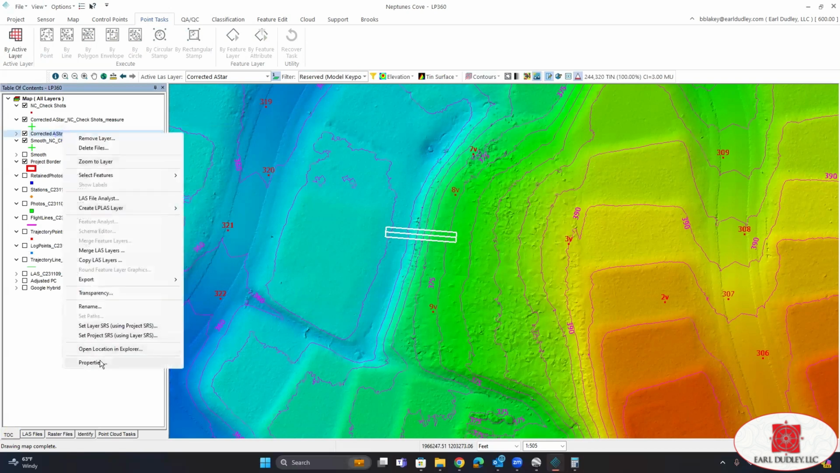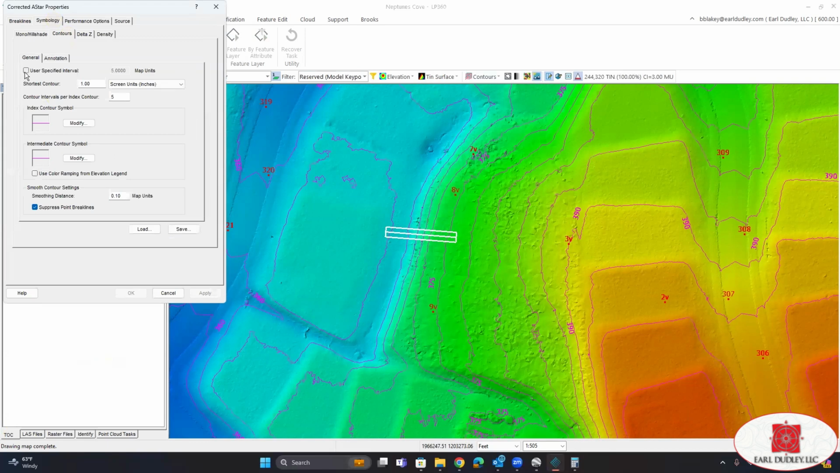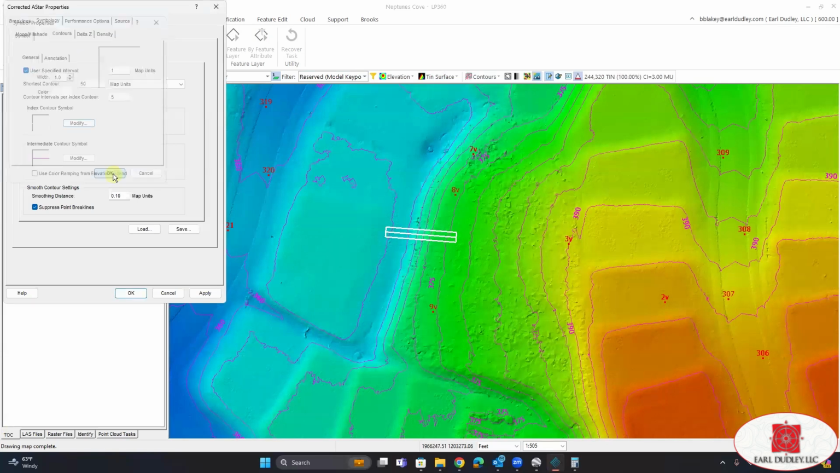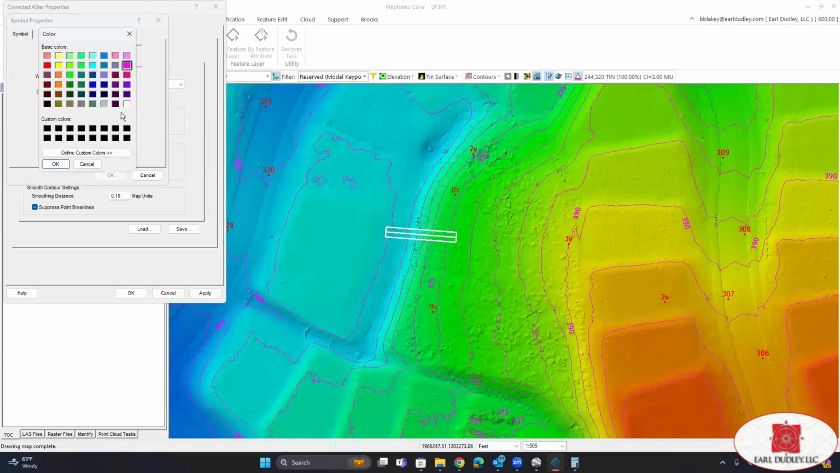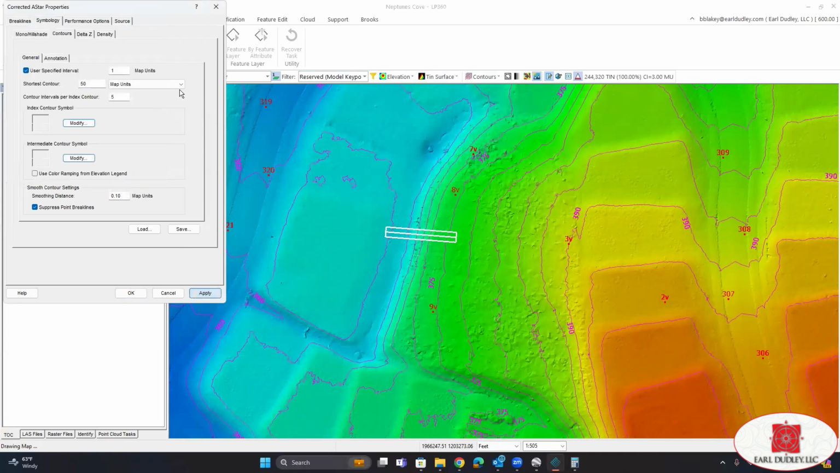We're going to right click, go down to properties, symbology, contours. And you're going to change this to whatever contour interval that you're going to use. Then your shortest contour, I usually use 50 feet, change that to map units. And I like using the white, they're a little easier to see. Oops, okay, and apply.